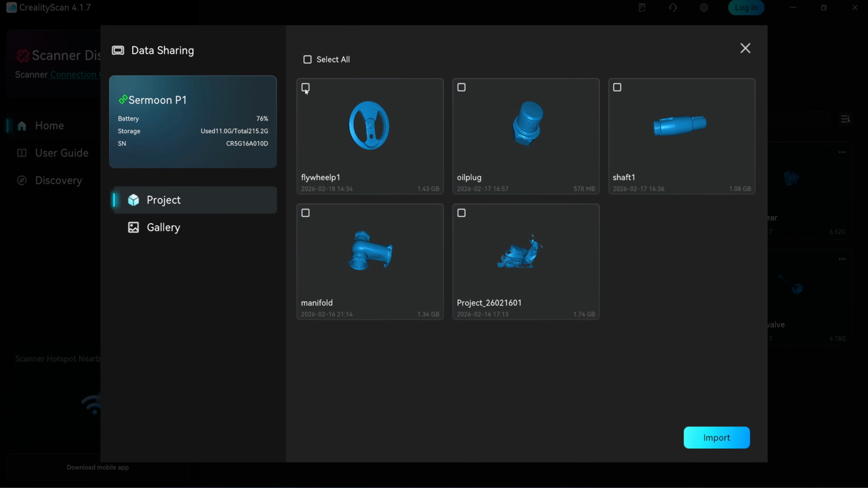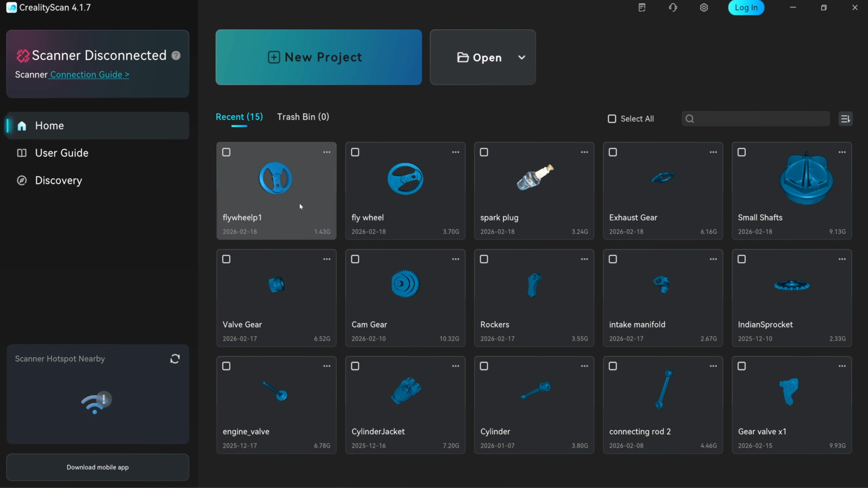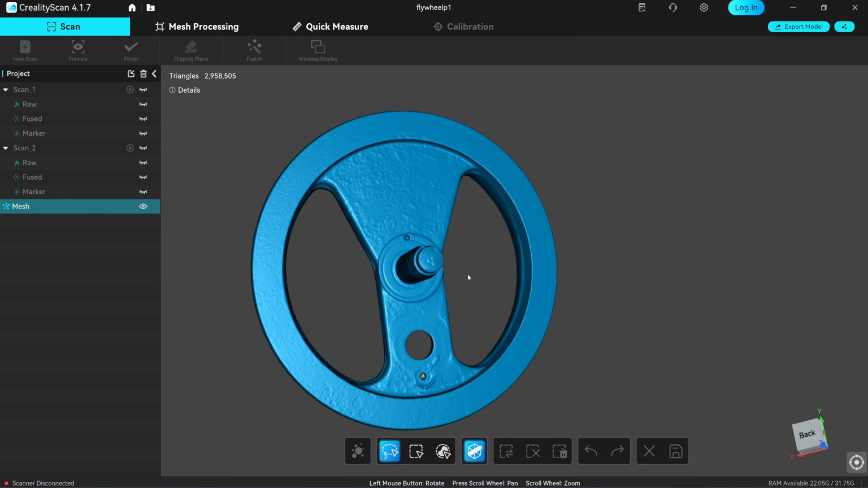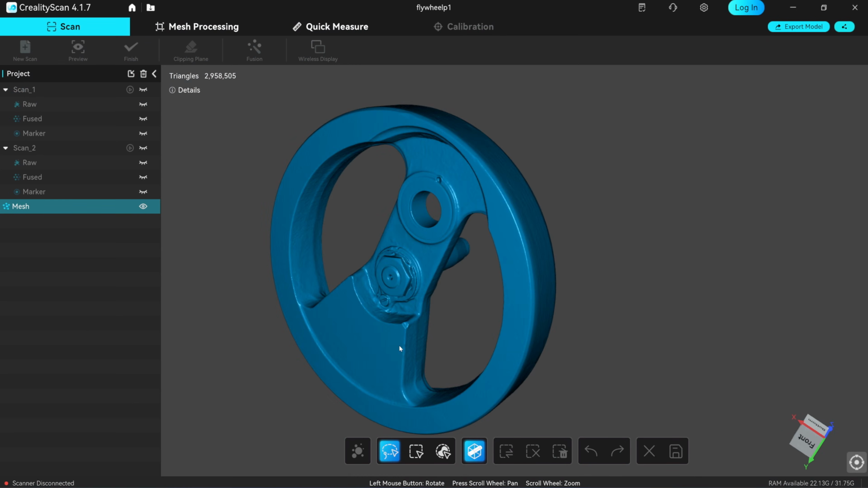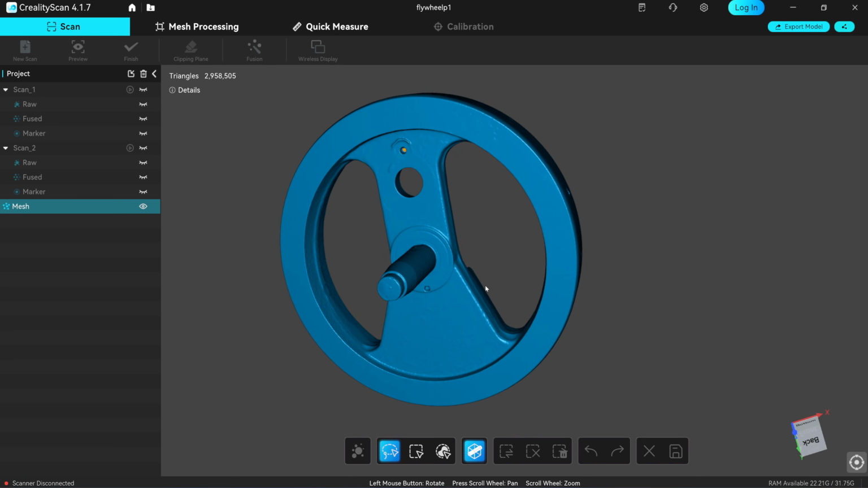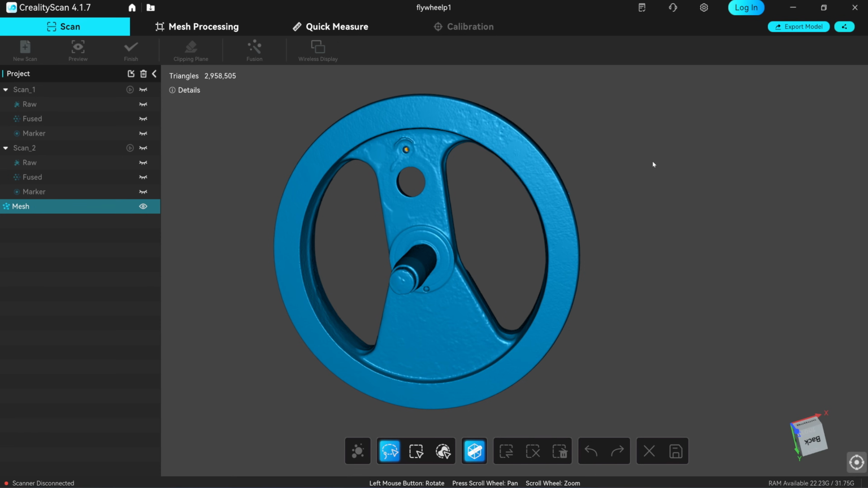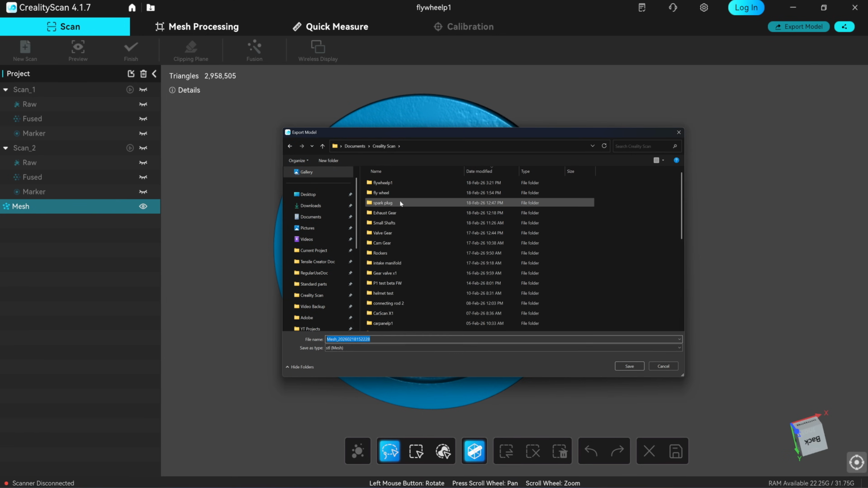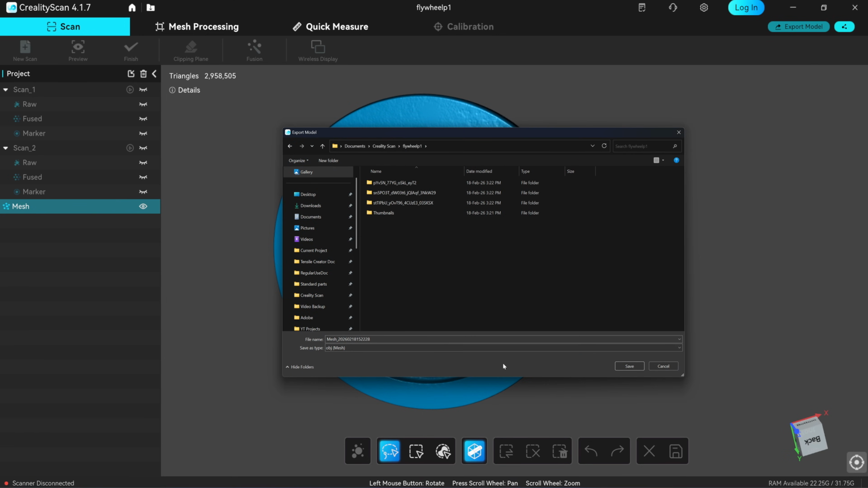Okay, I'm going to import this and compare the result with the X1. Okay, import complete. This one is from the X1. This one is from the P1. It's fused and meshed within the scanner. Because the P1 mesh export within the scanner is not ready yet, you need to export to the PC and then click on the export model to export into the OBJ or point cloud format.